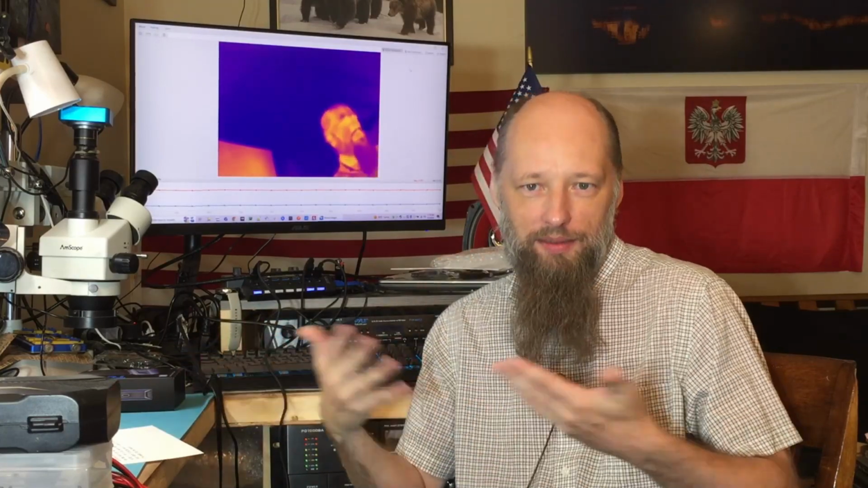And what do I mean by actually useful? You need decent resolution to actually find the component that is shorted. If you're looking for a capacitor this tiny, you need decent resolution. I don't mean you need HD, but you need decent resolution enough to actually see that hotspot if you're looking for a short. But looking for shorts with this camera, that's just the tip of an iceberg.